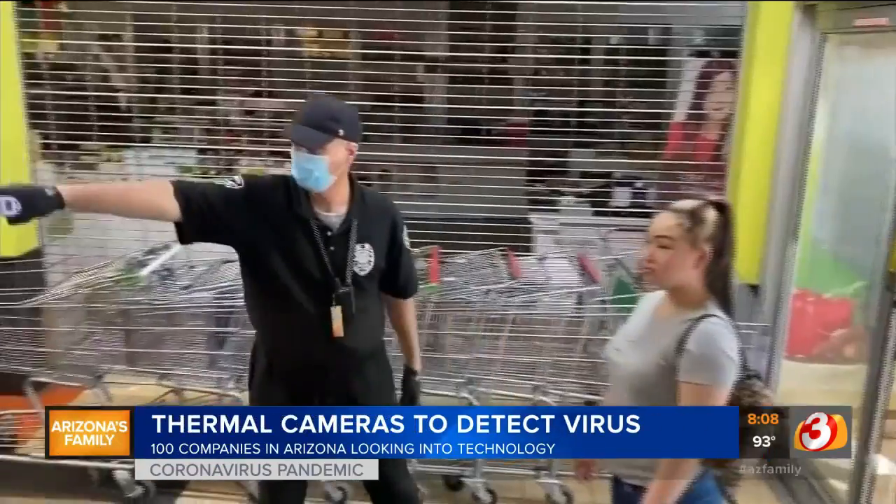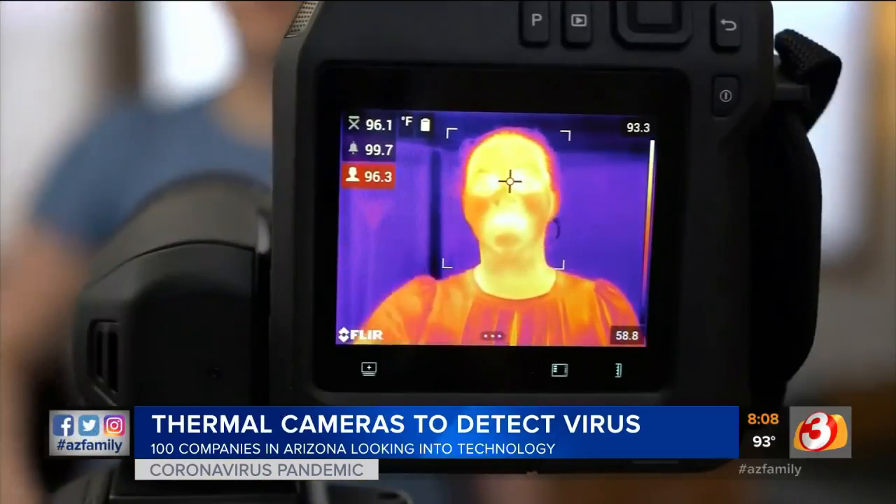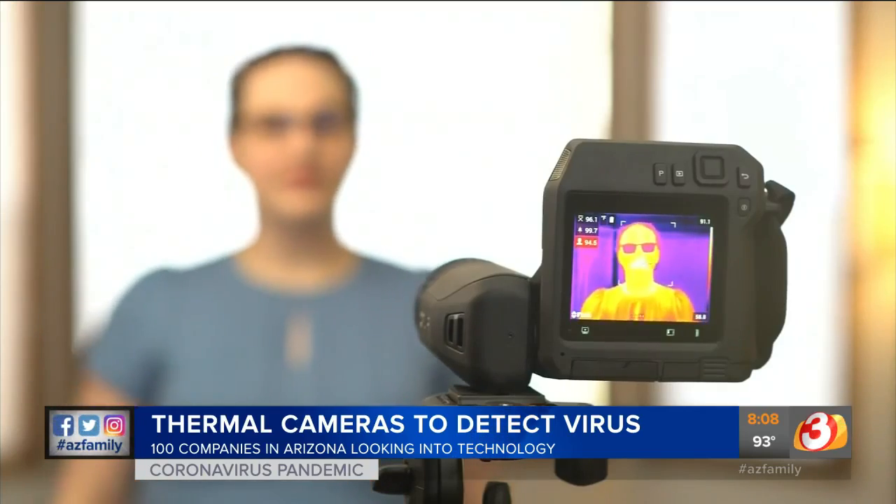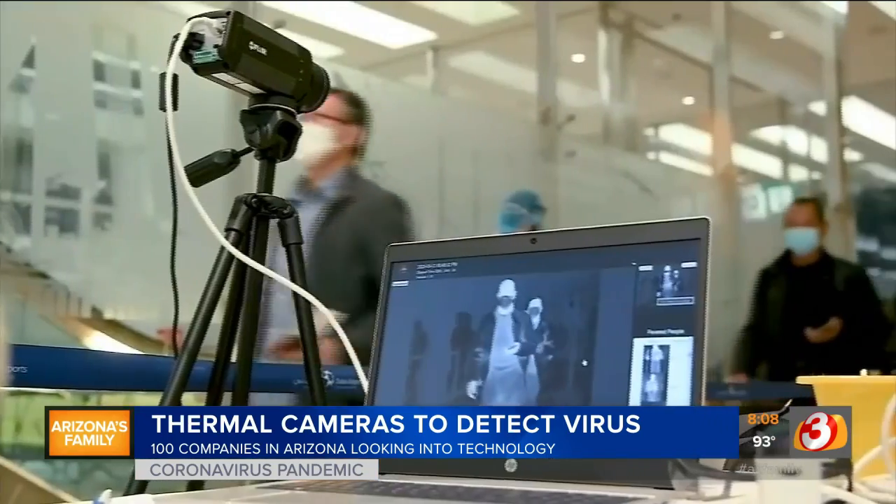Thermal cameras are a fairly good idea. They were used during the SARS epidemic, and the technology has improved so much. Dr. Frank LaVecchio says these could be a good way to quickly and safely test a group of people for an elevated temperature. And if they're showing signs of a fever above 100.4 degrees or a higher temperature than many people before them, they could be asked to go through further testing or possibly be denied entry.